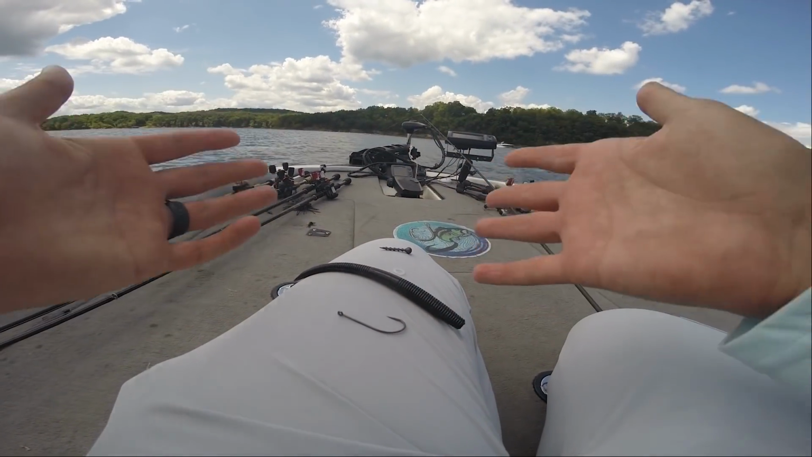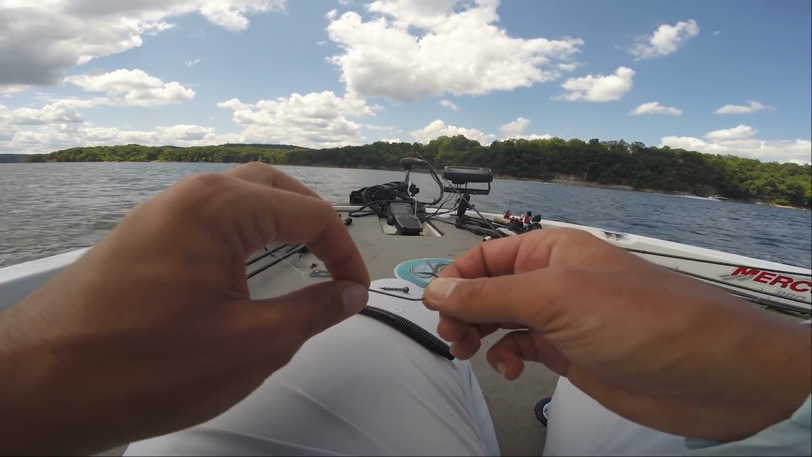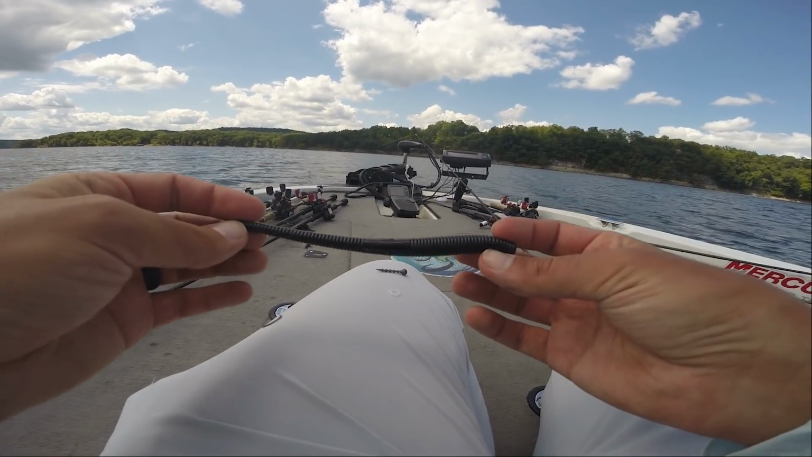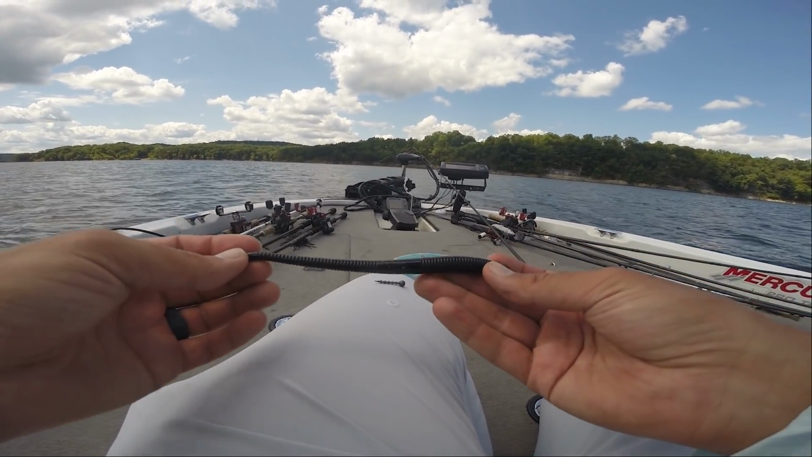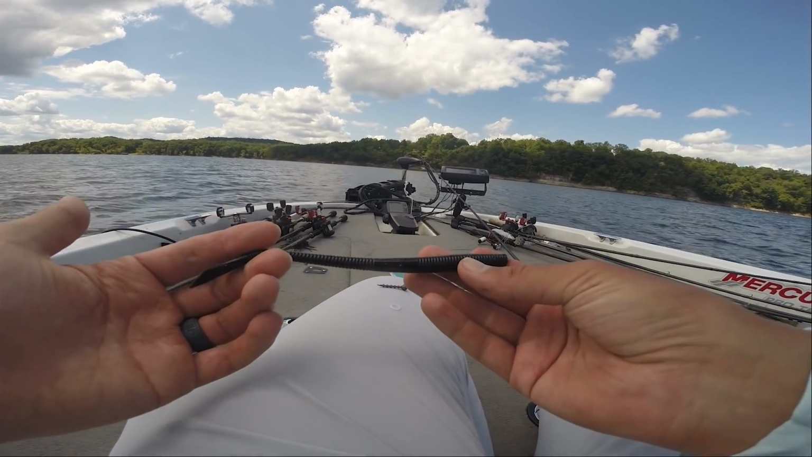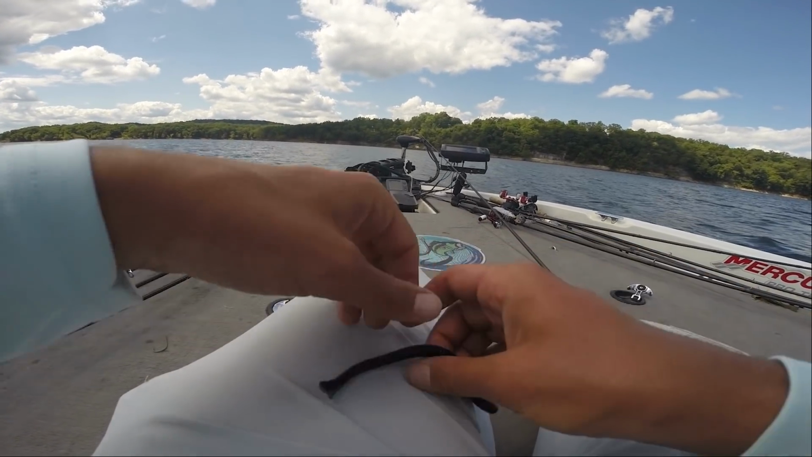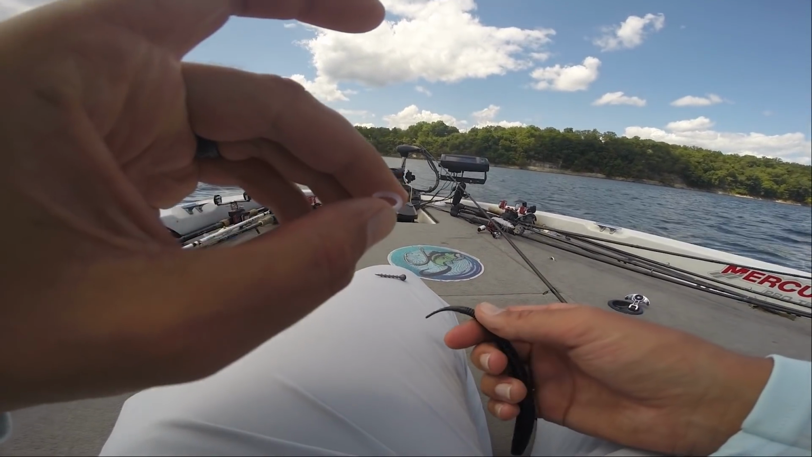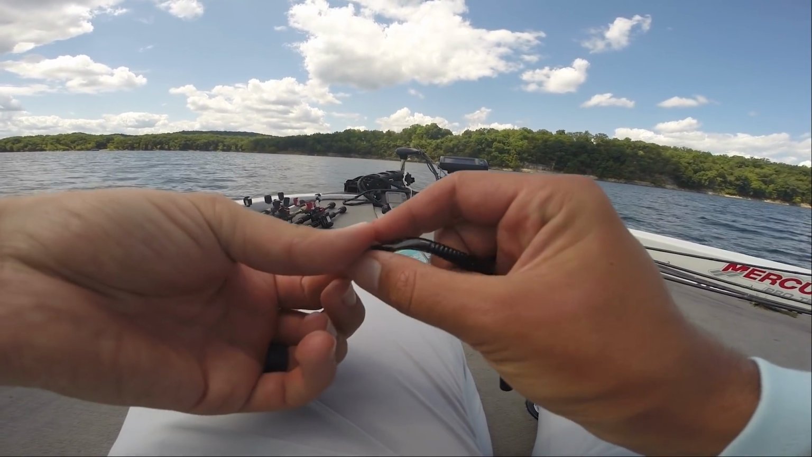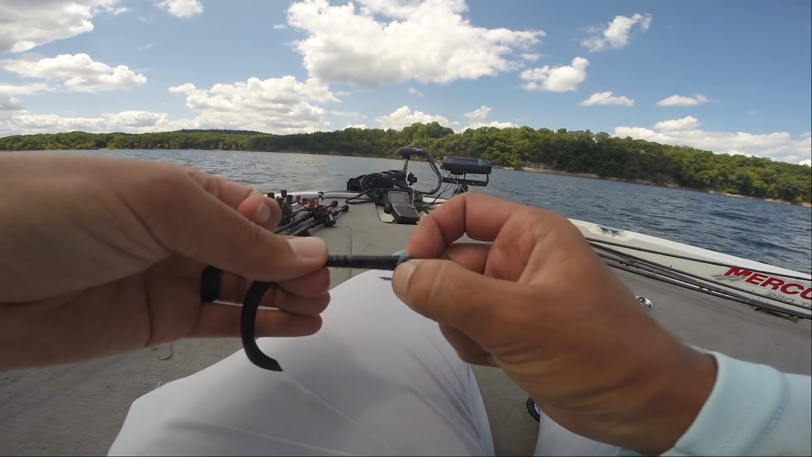Let me show you how I rig up this offshore Neko rig. It starts with a 1/0 or a 2/0 Gamakatsu finesse Neko hook. I'll then take a 6.5 inch Yamamoto Kut Tail Worm in either green pumpkin or all black. And I actually went through all my green pumpkin worms this morning, so all black is the only color I have, but it's been putting fish in the boat today, so it's not a problem. I'll put a small clear O-ring on the skinny tail of the worm and thread it onto the middle of the worm by the egg sac, just like this.